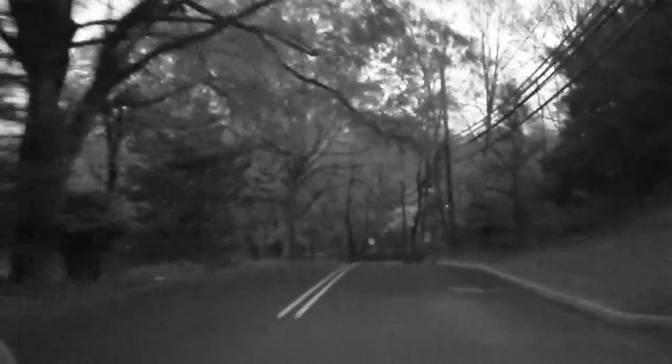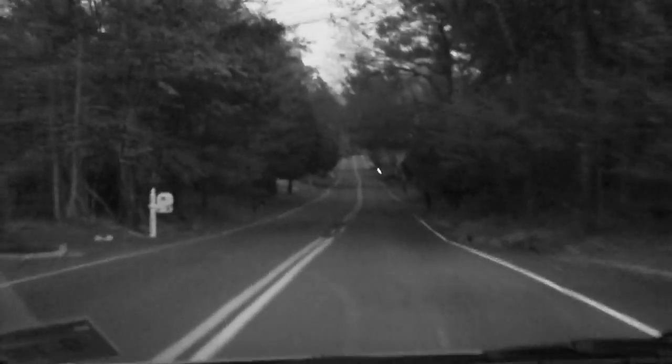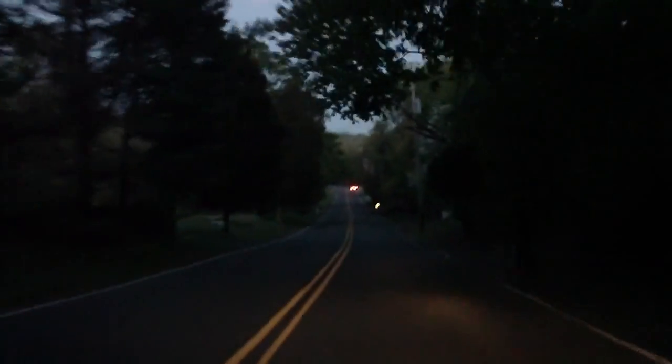So clearly this camera, the night vision mode, is much more than just turning on the infrared light. It really electronically boosts the gain of the whole image. So even what the infrared light cannot illuminate, because after all it's just going to reflect off the glass here anyway, it helps bring out the details that get lost in the normal mode.